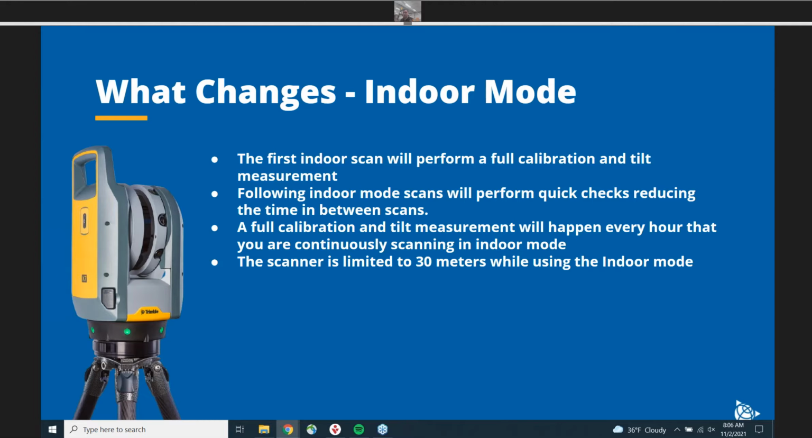And every hour, a full calibration and tilt measurement will happen just to check on the environment and make sure that everything's looking good and you're still getting quality data from the point cloud you're producing. And just a note that the scanner is limited to 30 meters while using the indoor mode. This is really because this is an indoor focused productivity mode where you just want to be getting indoor spaces. So obviously, if you have any large indoor spaces, you can just use one of the standard scan modes to capture that data. But that's the idea behind this.